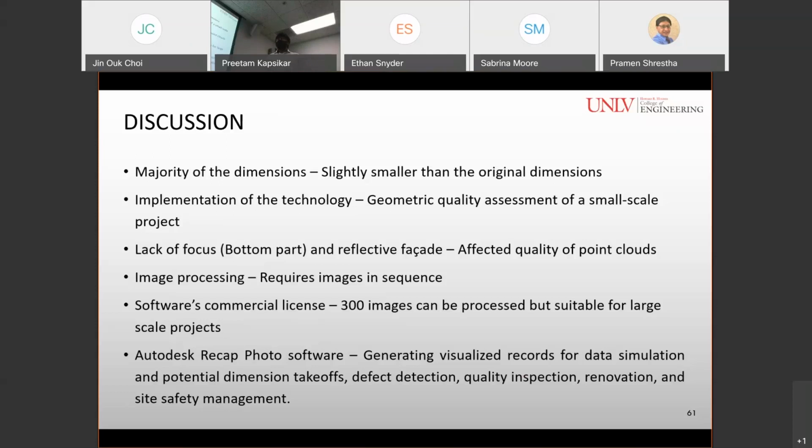So for image processing for generation of the point clouds, the software requires images in a sequence, and software's commercial license allows you to upload 300 images, but it is suitable for large scale projects. Autodesk Recap Photo software can be used for generating visualized records for data simulation and potential dimension takeoffs, defect detection, quality inspection, renovation, and site safety management.